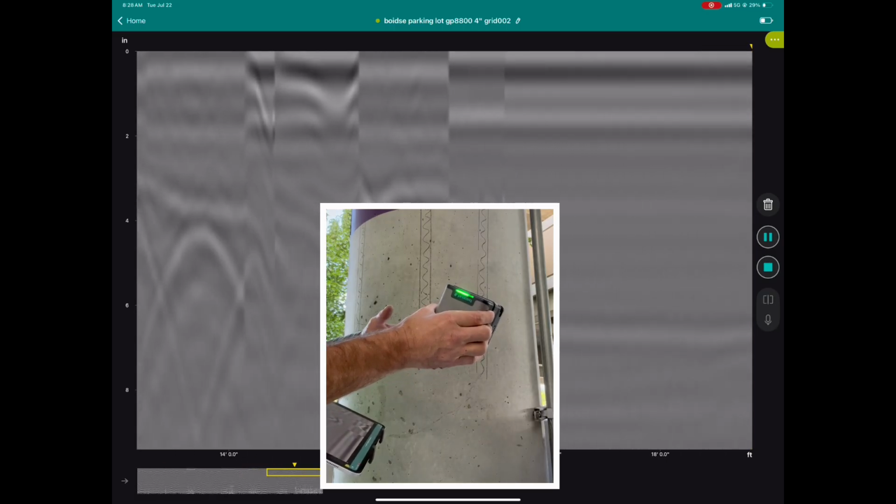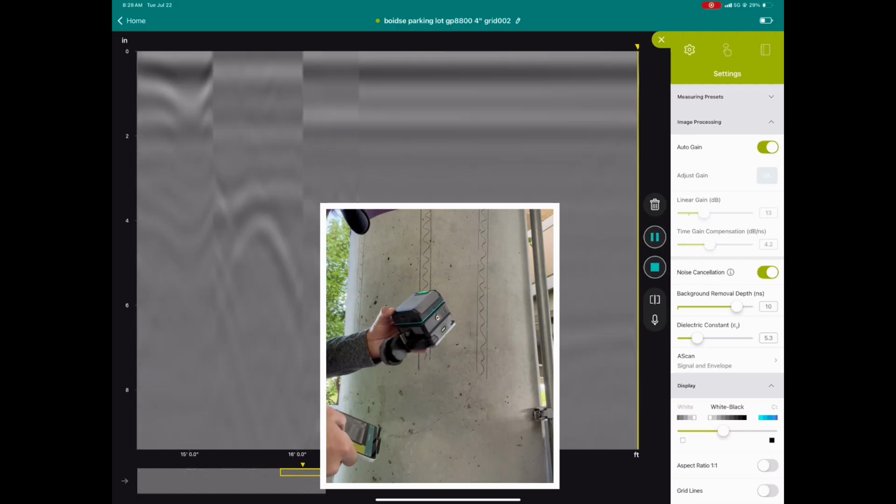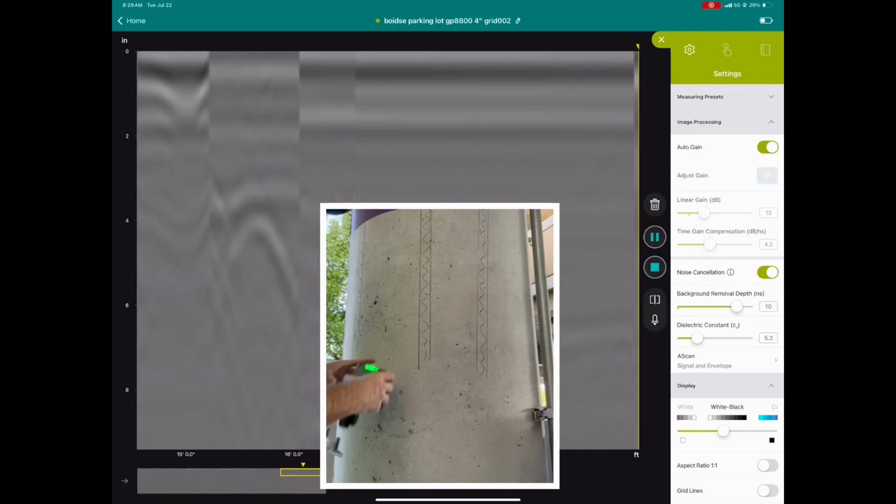So you'll see on my screen I've got a fresh scan there.